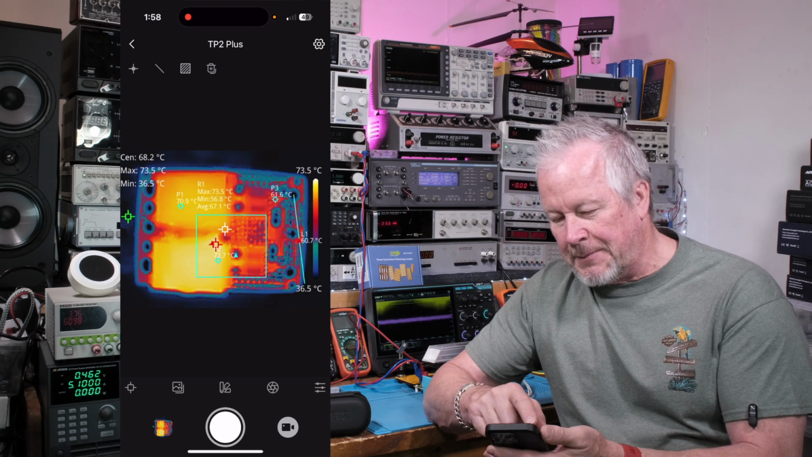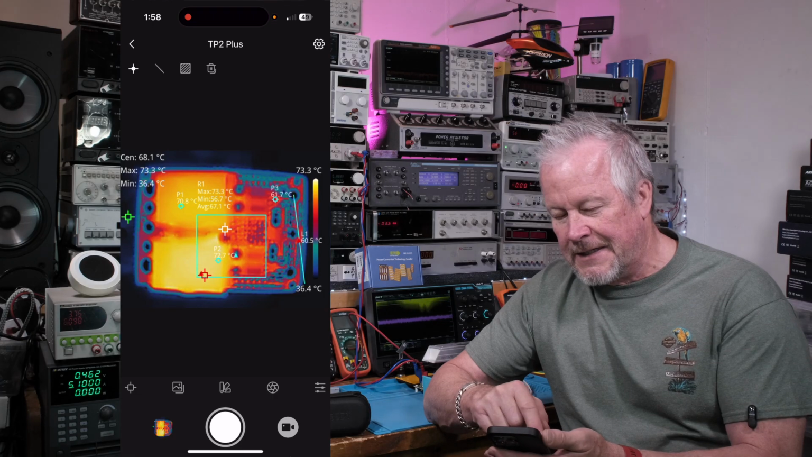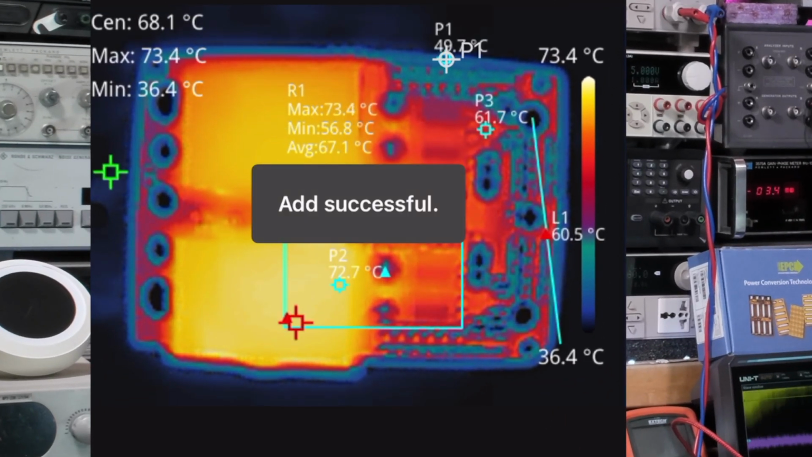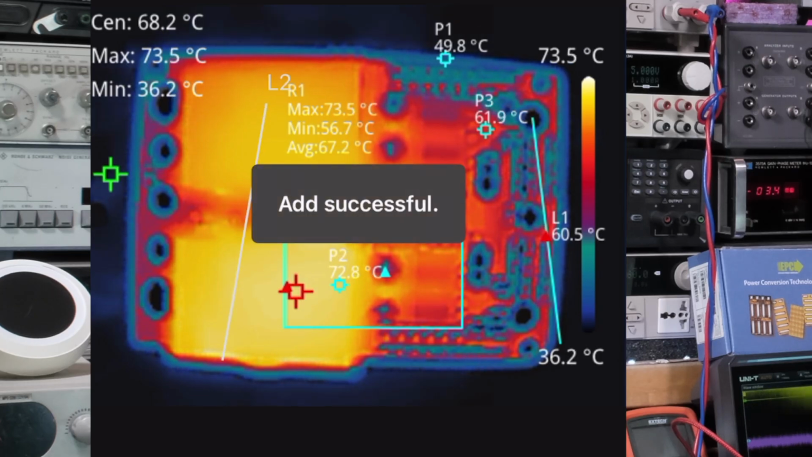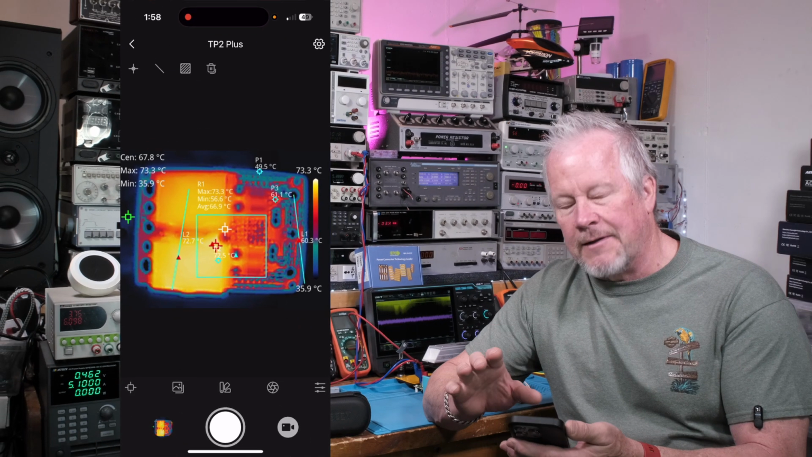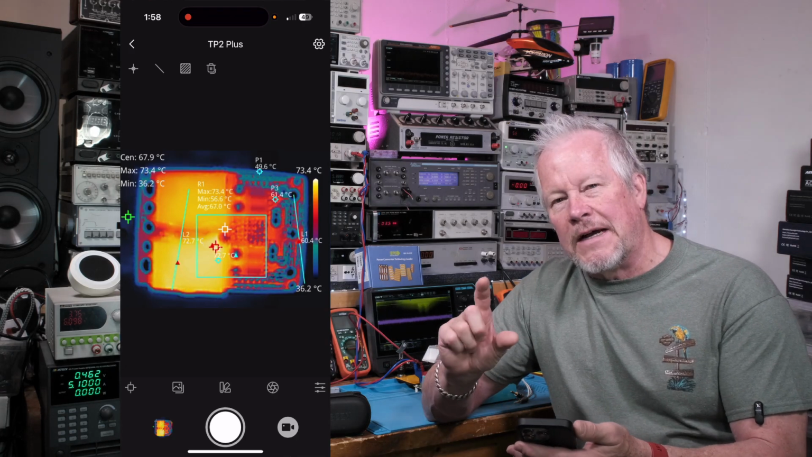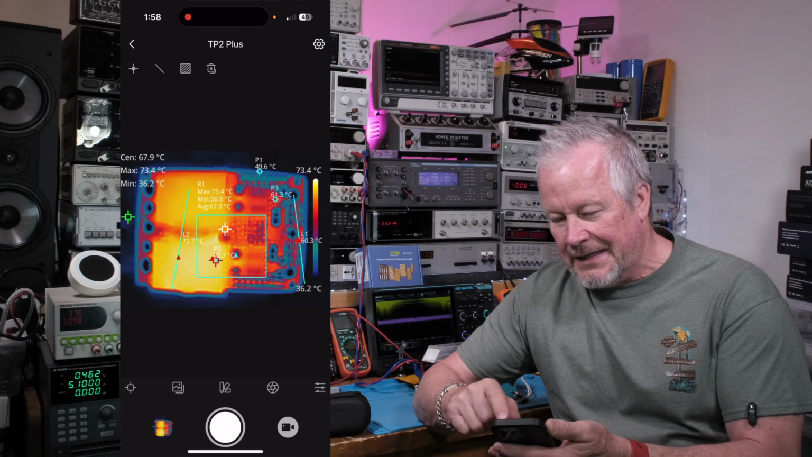Up at the top of the screen, you see the little thing on the left. See, I just touched it there, highlighted it. That's a point. I can put a point right up here. Just added one. There's a line. I can add a line just across there. And when you add the point, it just tells you the temperature of that point. When you add a line, it finds a cold and hot spot on that line and puts it where it is. So these are really cool.